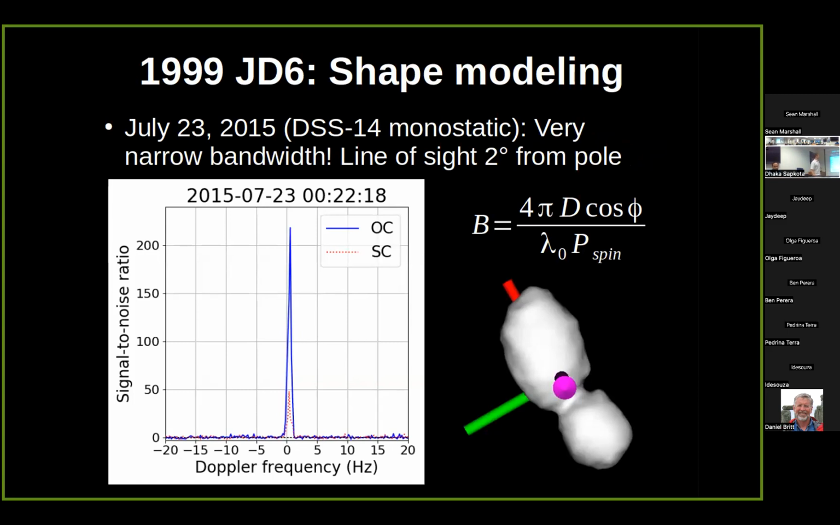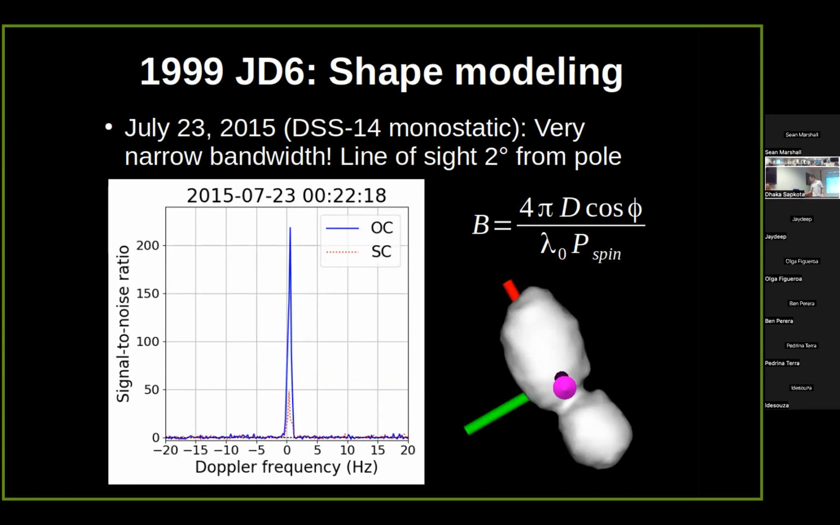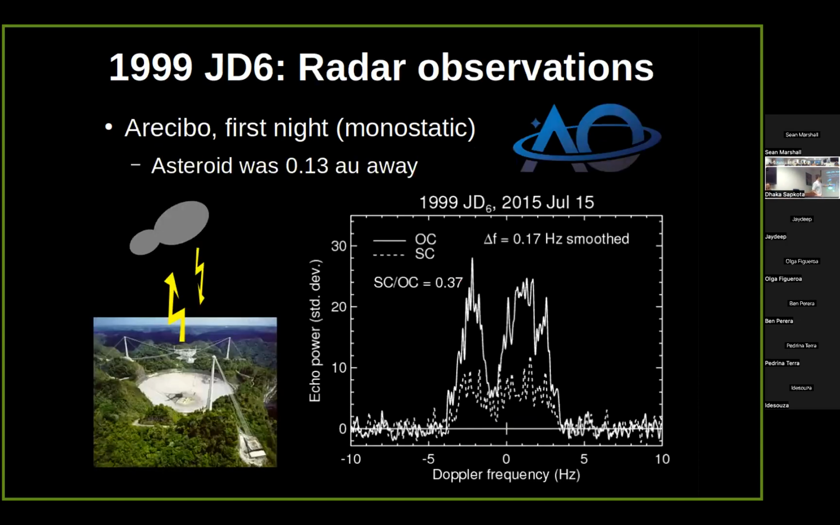Okay, and then the first night they got it from Goldstone, we actually saw a very narrow band. So there's the bandwidth equation again. The diameter and the rotation period can't change on a small time scale, so phi is the angle between your line of sight and the equatorial plane, or subradar latitude basically. In this case, we were seeing it very close to pole on, within like 2 degrees, I eventually figured out. So you saw a very narrow bandwidth: about 1 hertz wide from Goldstone versus about 8 hertz wide from Arecibo.